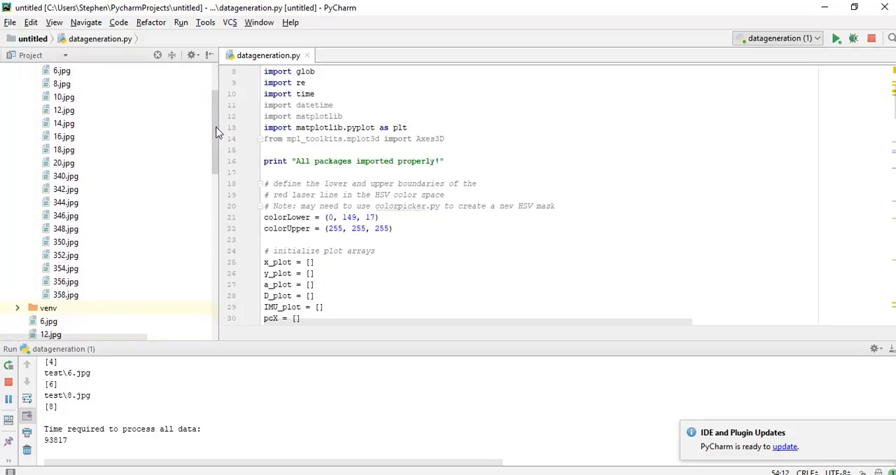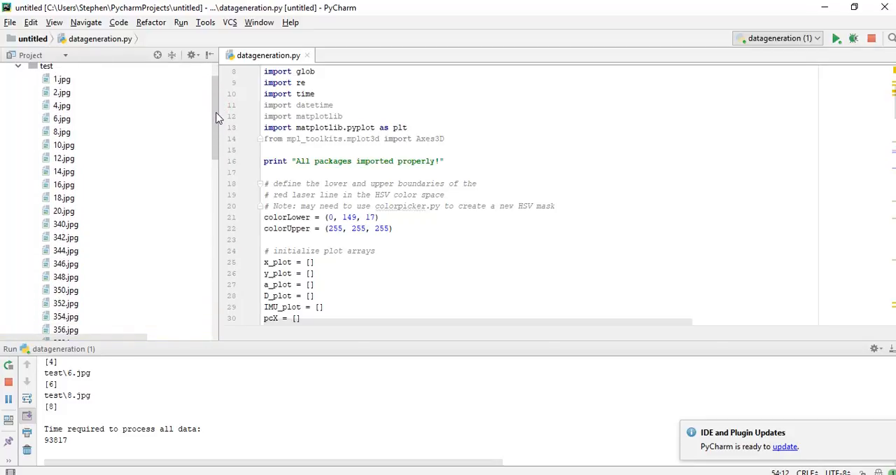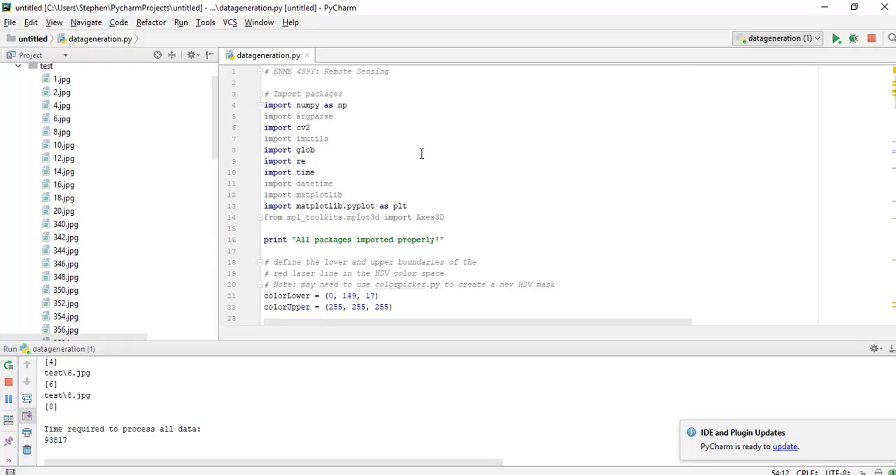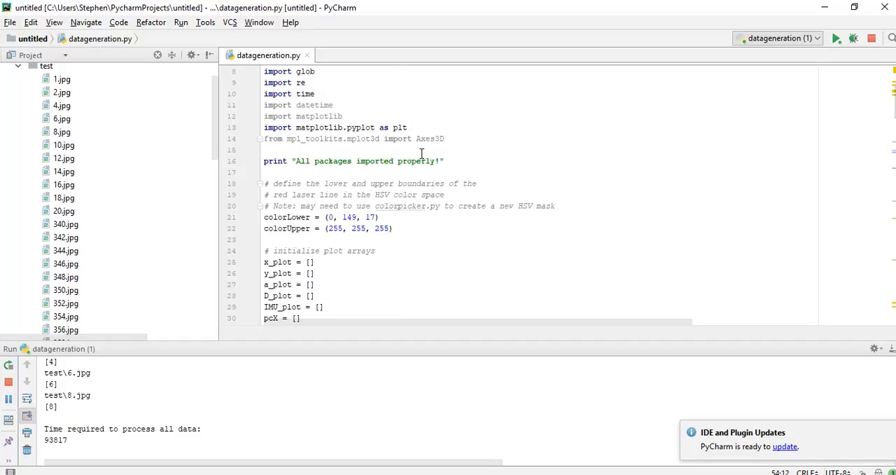And these are just all of the images that I used. I'm running this script in Python, which will take the images, apply an HSV mask, and create 3D point data that we can then use to create our 3D point cloud.